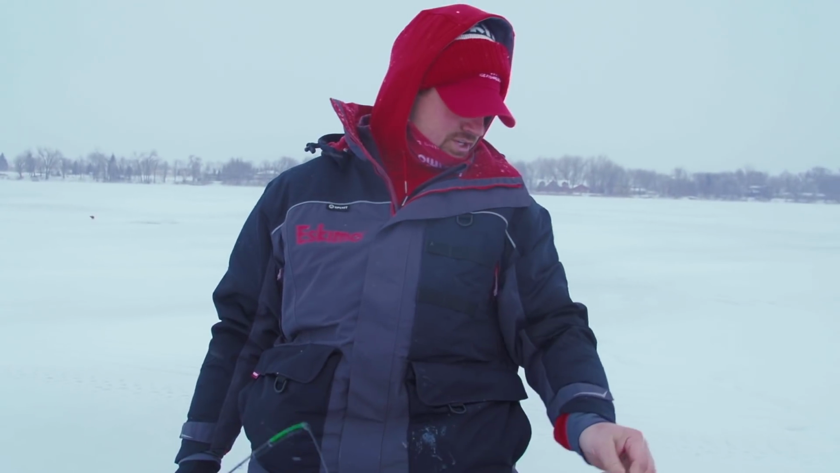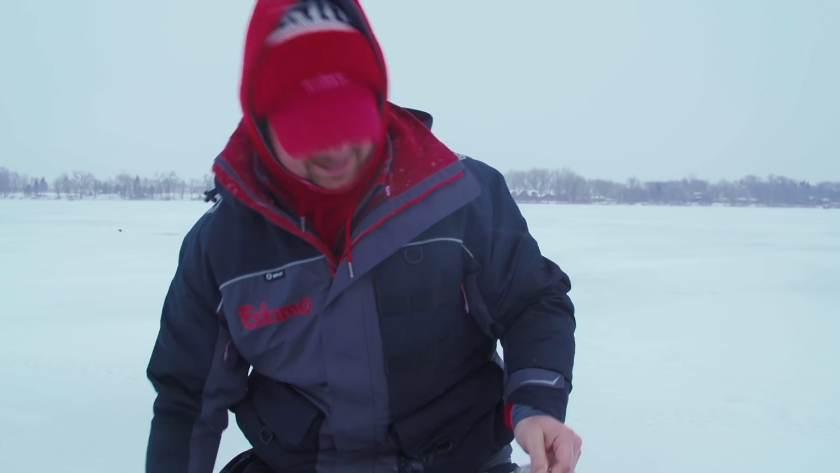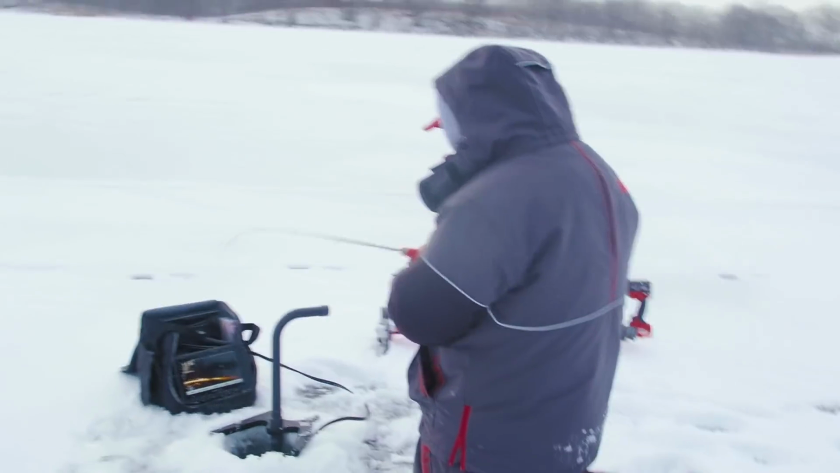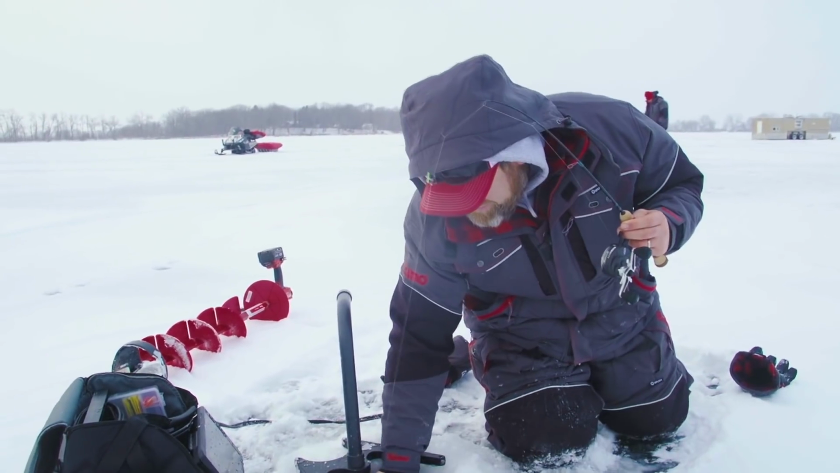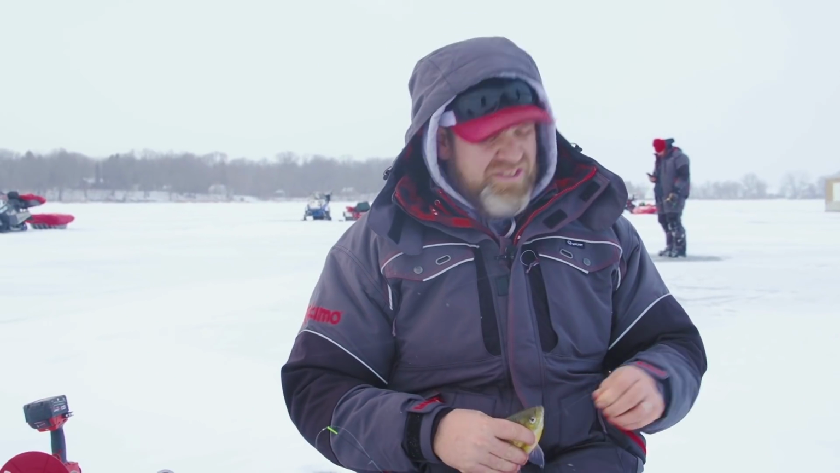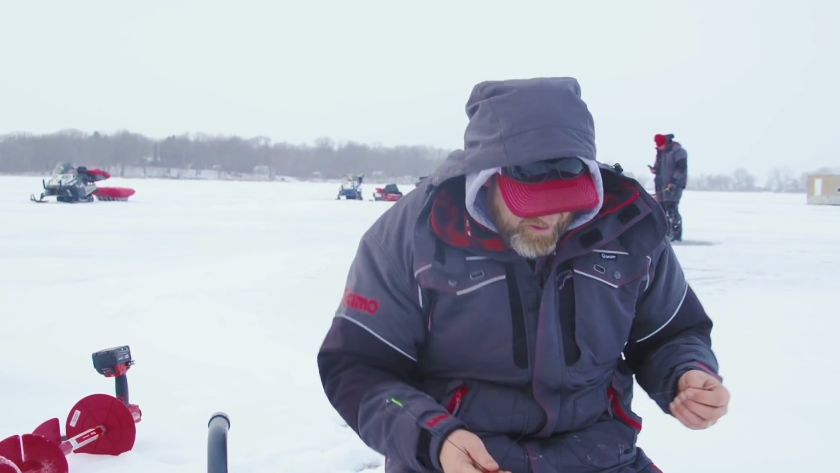It's so much fun watching them on the Panoptics, and you're working a couple smaller ones and an aggressive one just swoops up and grabs your bait. Nothing better than that. You can tell those bluegills because they just dig. Oh, that's a toad. I love bluegills. When your average is what these are, that's pretty crazy. That's a beautiful fish.